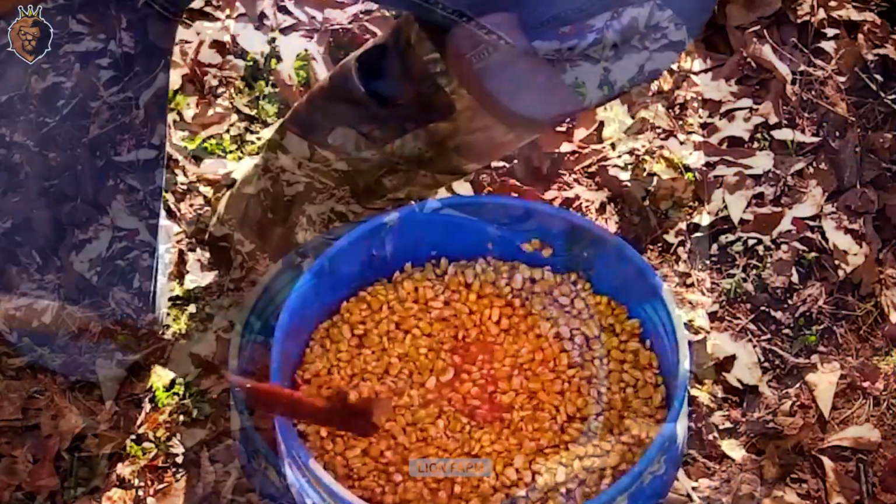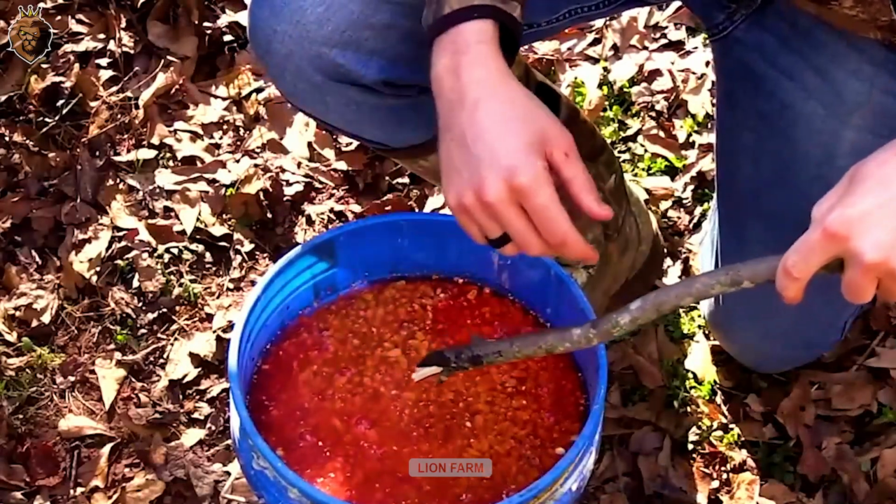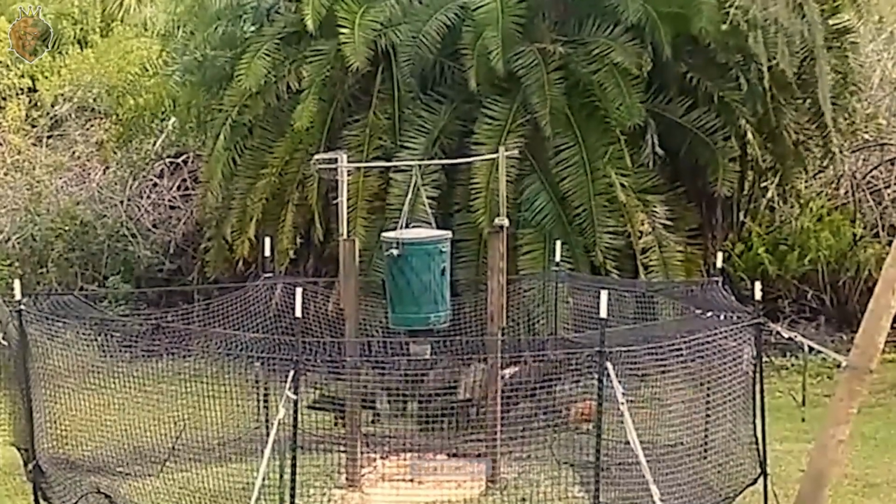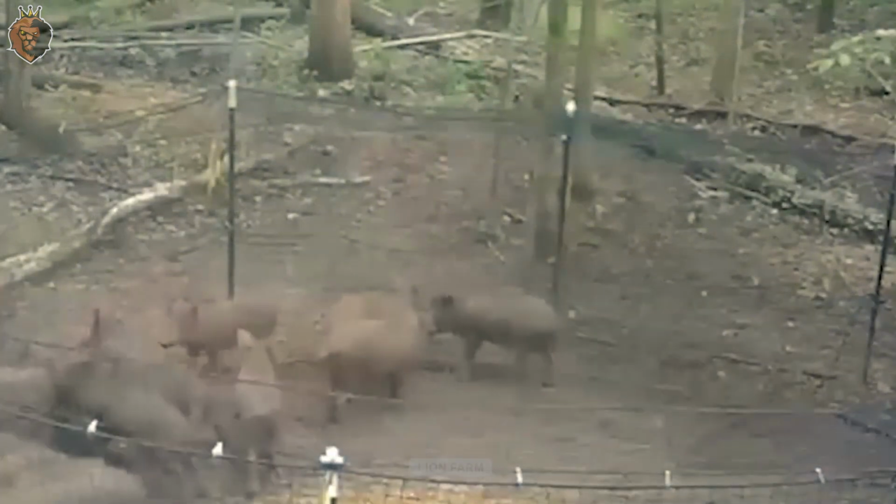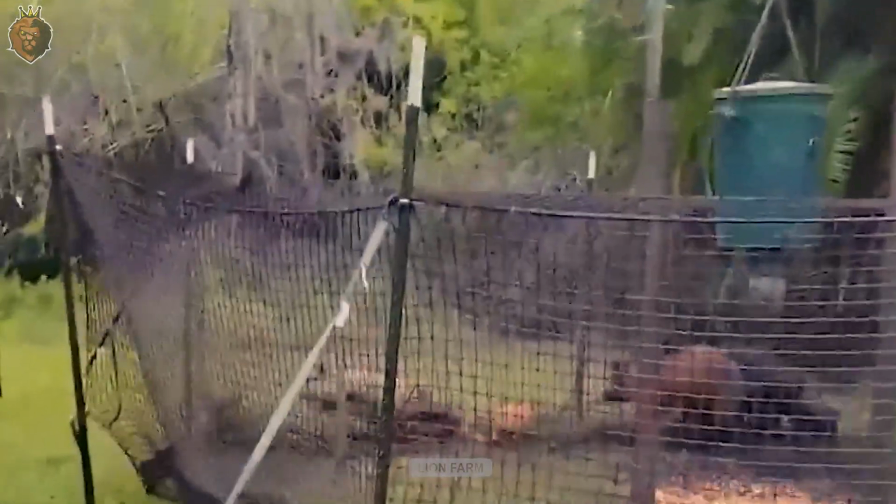When a wild boar gets caught in the net trap, the more it struggles, the tighter the net becomes, making escape difficult. For effective and humane hunting, hunters should check traps daily to ensure that captured wild boars are not held for too long, preventing excessive stress or severe injuries while maintaining ethical hunting practices.